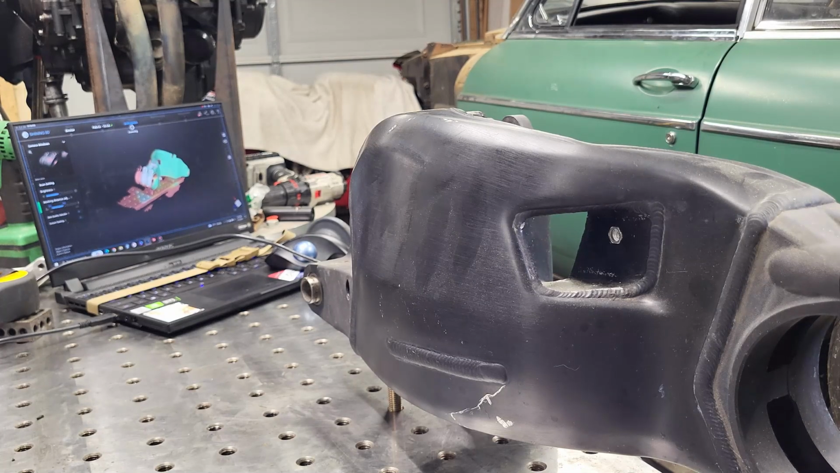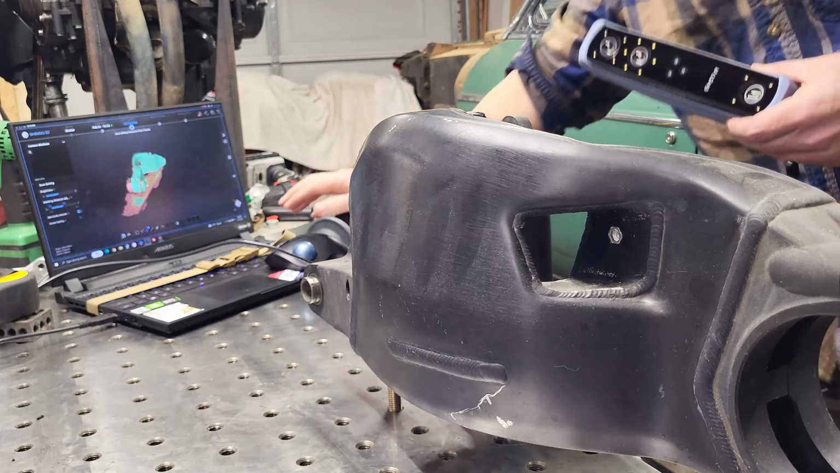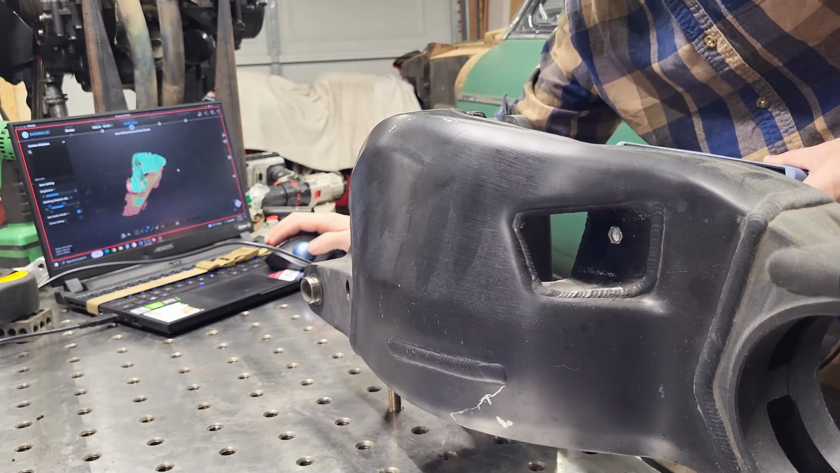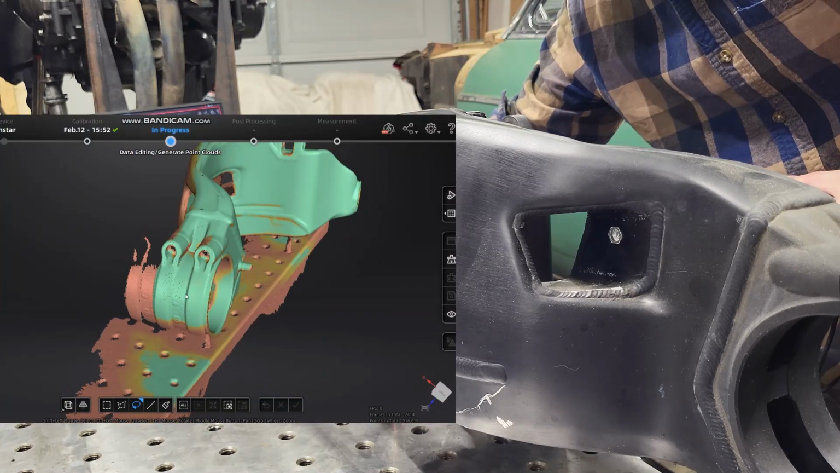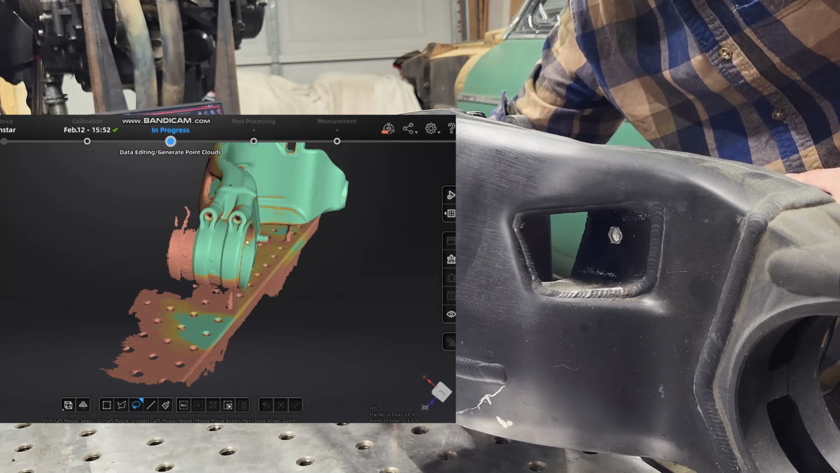So we've just encountered an issue that I've had in the past and is very frustrating with this software. And let me turn on the screen record so I can show you exactly what happened. So right here, this area of the swing arm is a clamp. It's an eccentric clamp.